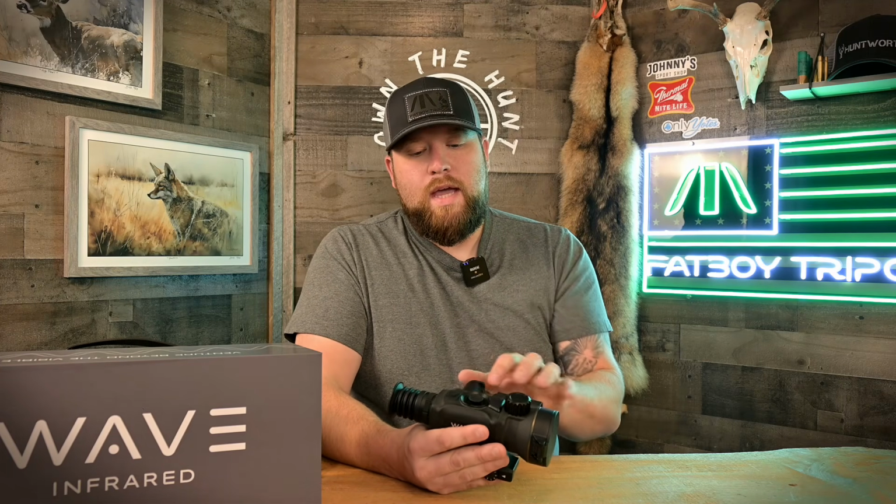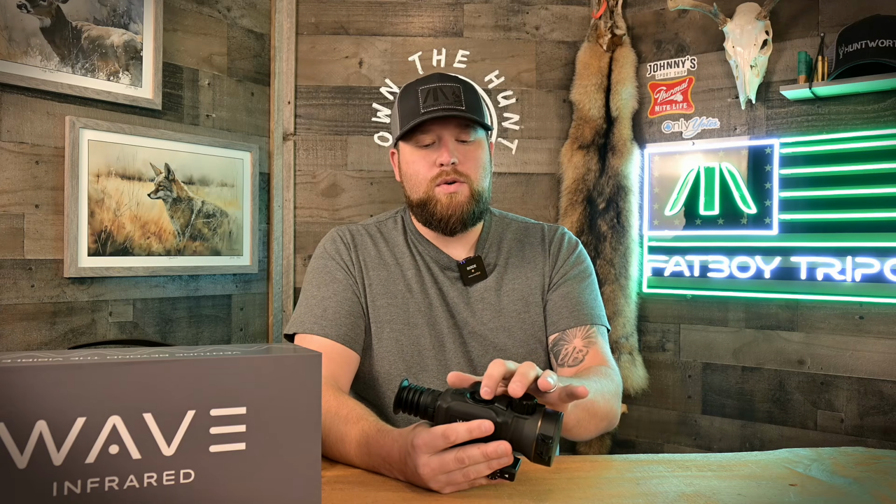Something very, very cool and unique about this joystick is that it's got sensitivity adjustments. So if you want to adjust how much pressure it takes to push forward or push back or left and right, you have per axis sensitivity adjustments. You can go from like 0 to 200 on a sensitivity scale for forward, back, left, and right, independently of each other. That's a really cool feature, and I love that Wave gave you that.